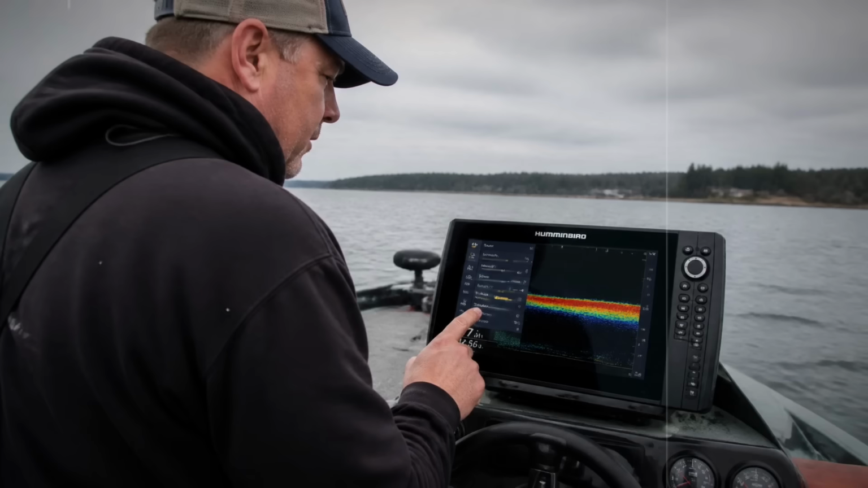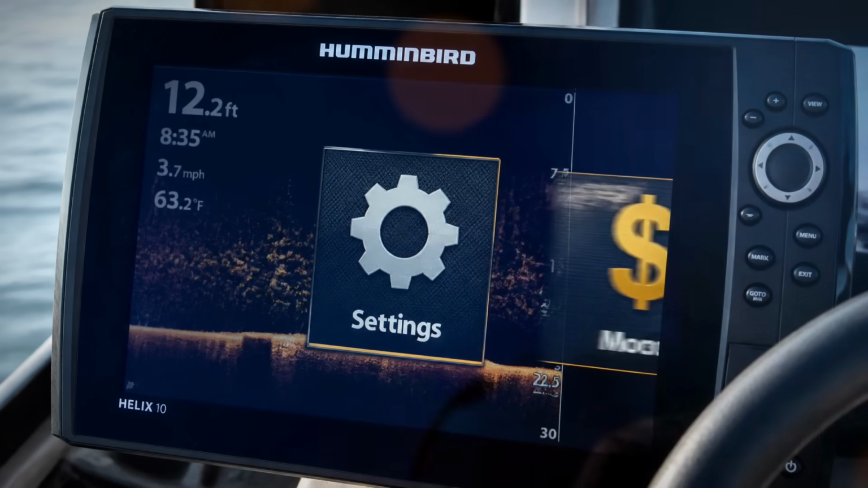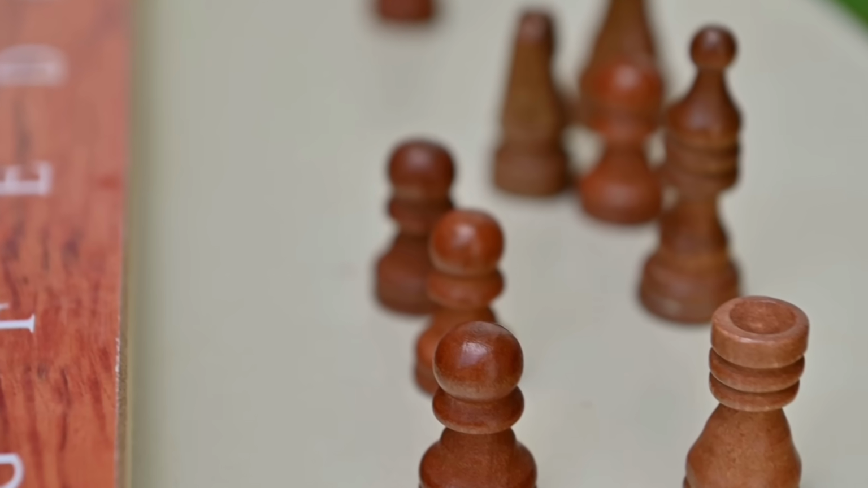But if you still can't tune your own gain or pick out a thermocline, then spend that money on time on the water instead of on hardware. The settings beat the upgrade. That has been the whole game from the start.